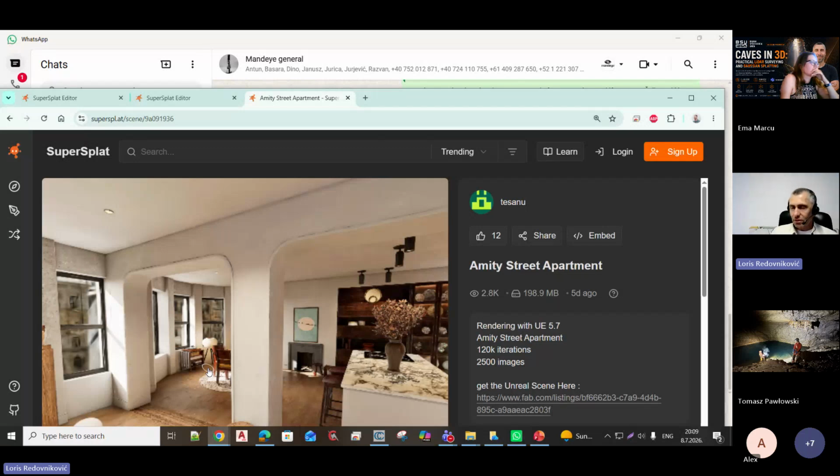This is also great because there is a lot of free software for Gaussian splatting, and you don't need to pay. I started with Postshot and I got a good result, but when I tried to export this result, they told me that I need to pay. So I tried to figure out if there is some free software.